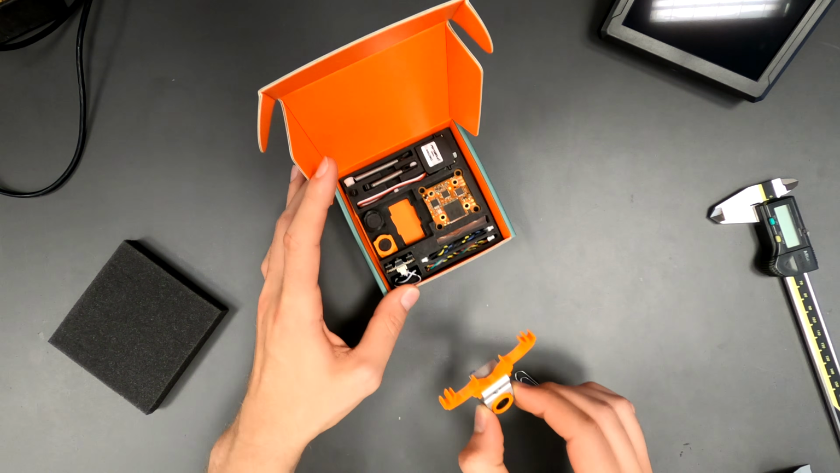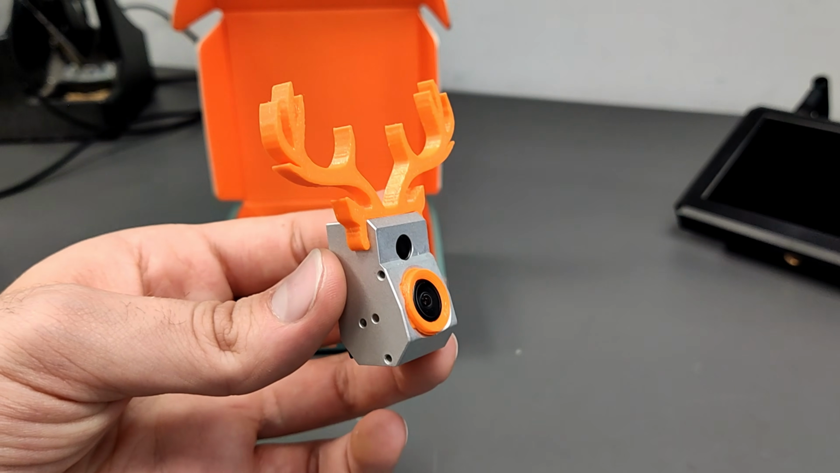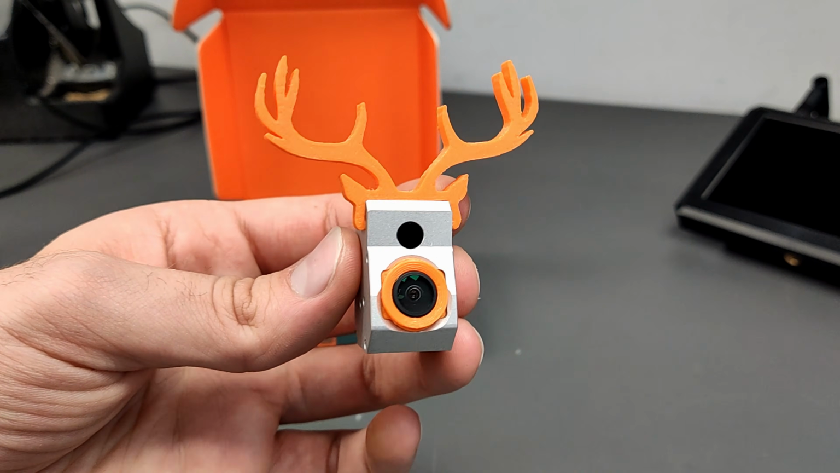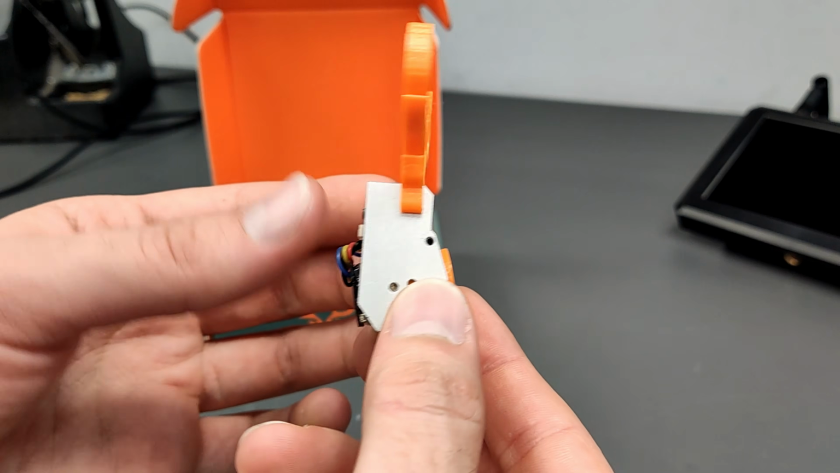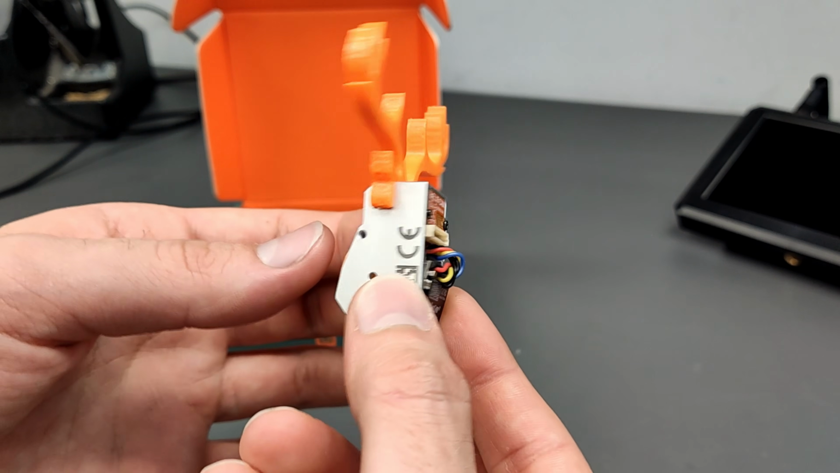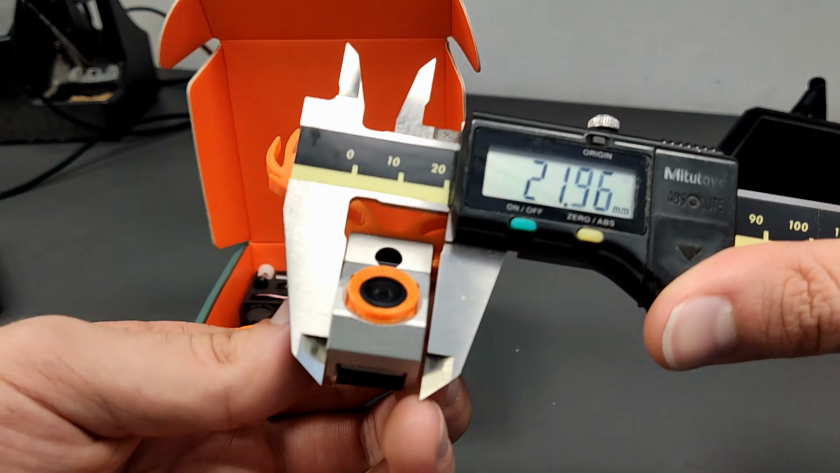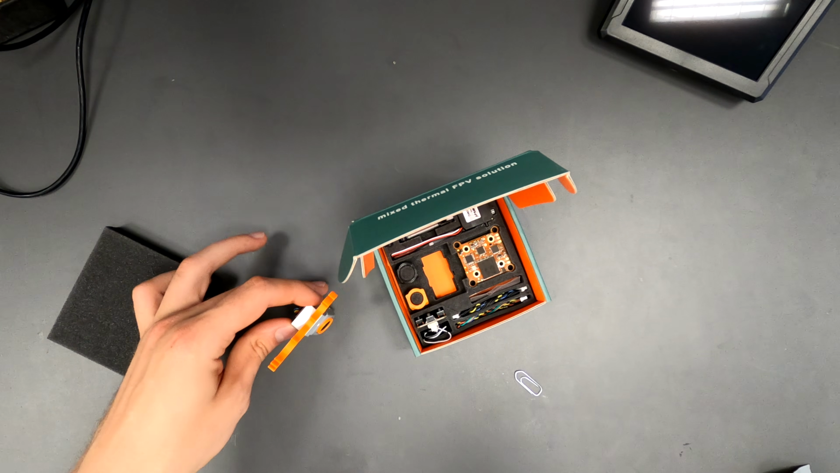Let's take a closer look at the IR-Cam module. It consists of an analog FPV camera and a thermal sensor. Both are protected by an anodized aluminum enclosure. With a width of only 19 mm, it fits into many frames easily, starting at 3 inch.